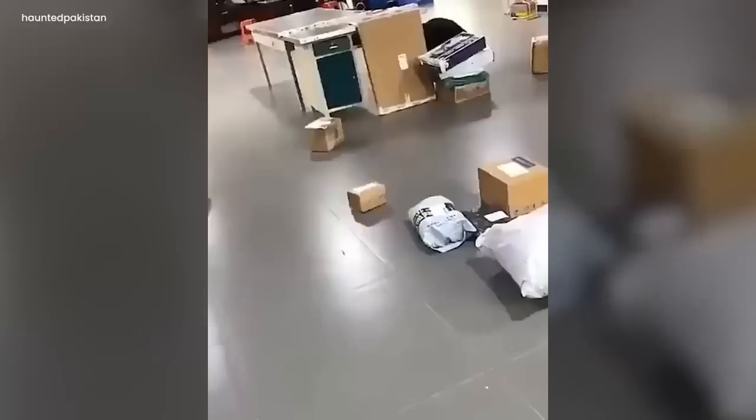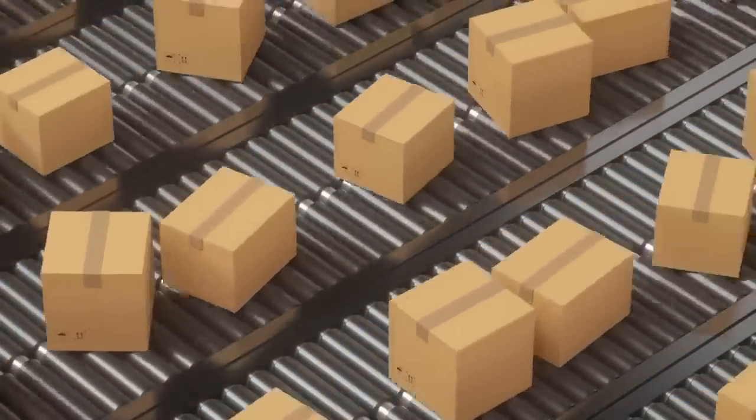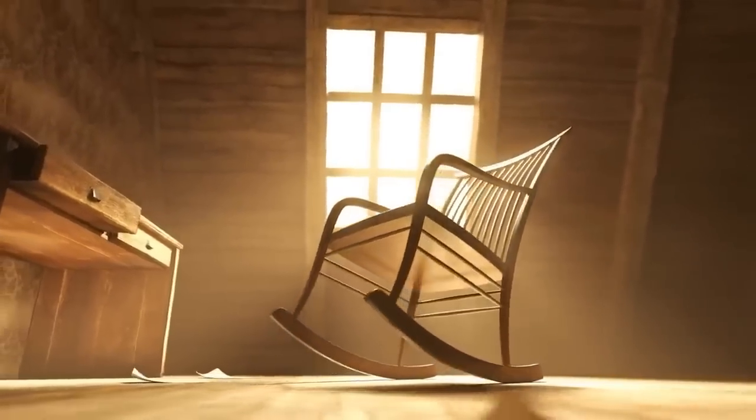Mysterious box unveiled. In the bright daylight, there were lots of sealed boxes. No one knew what was inside them. Something strange happened. A box started shaking by itself, making waves in the quiet scene. The air felt weird, like ordinary things were turning into something special.